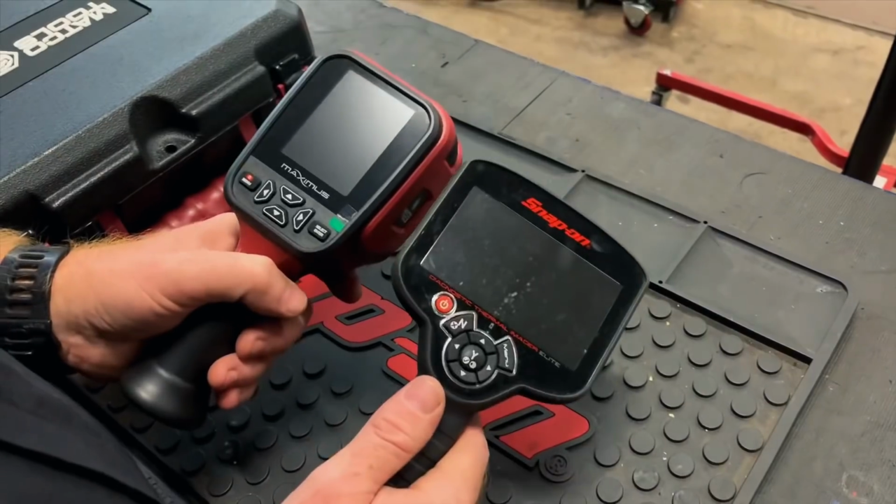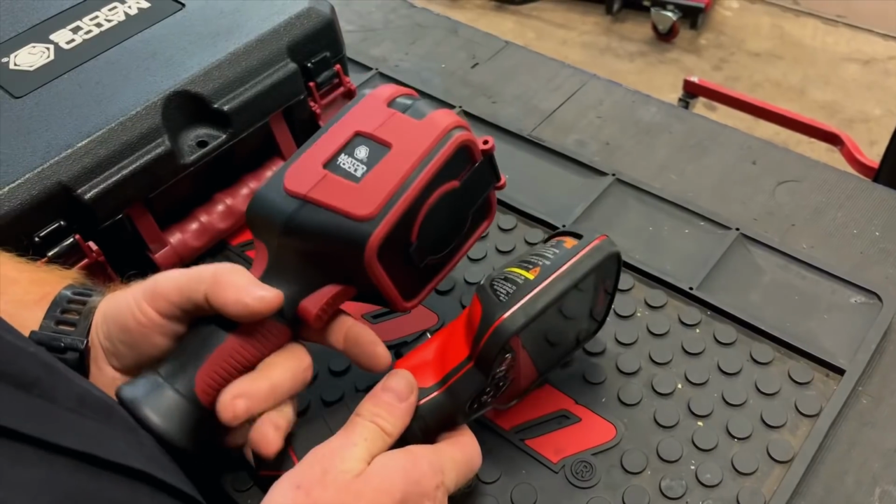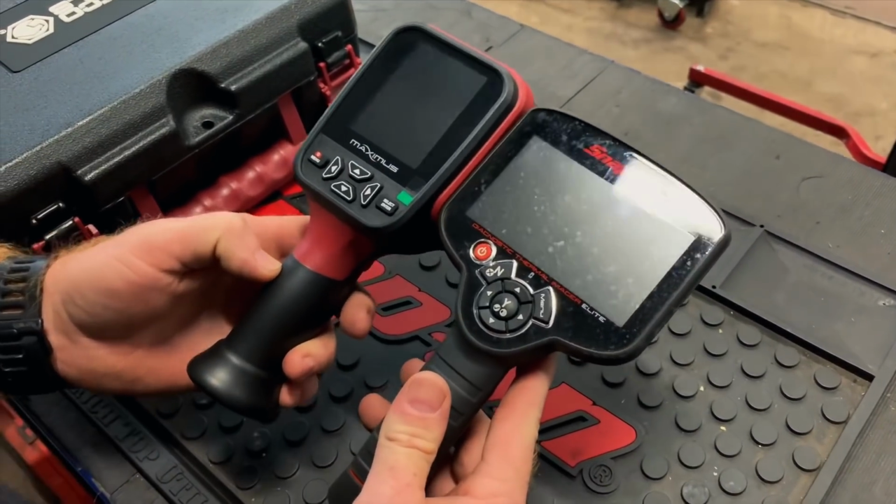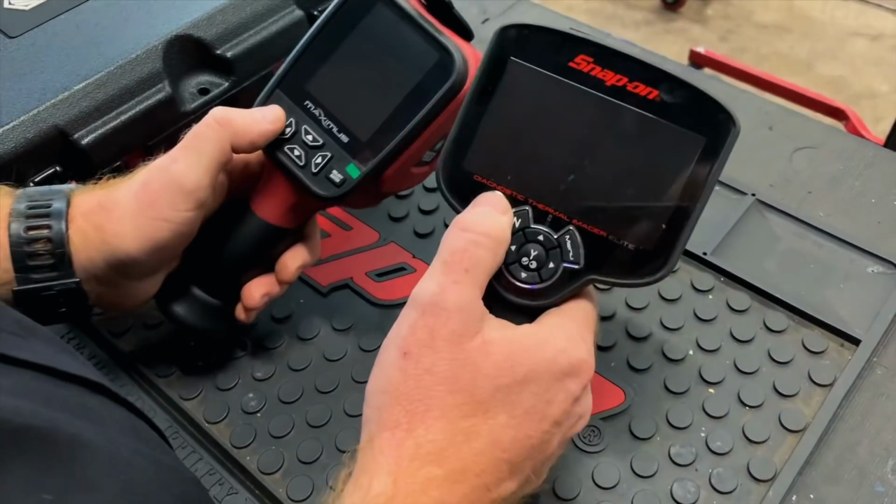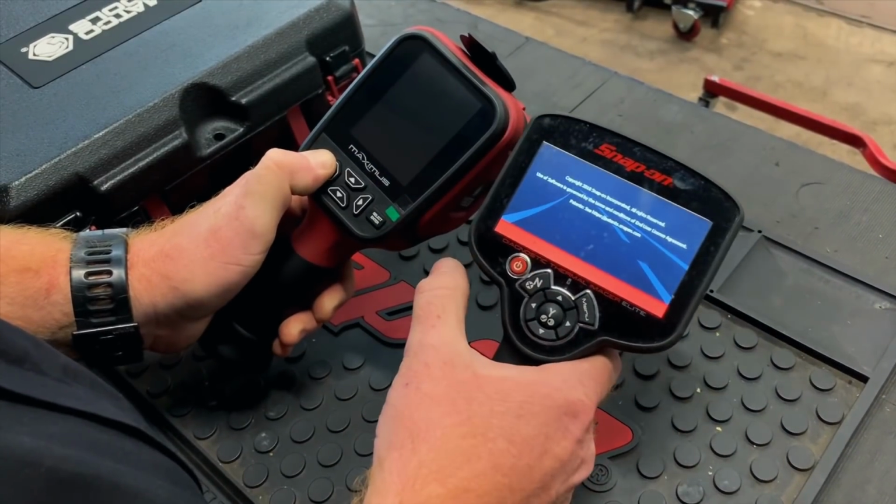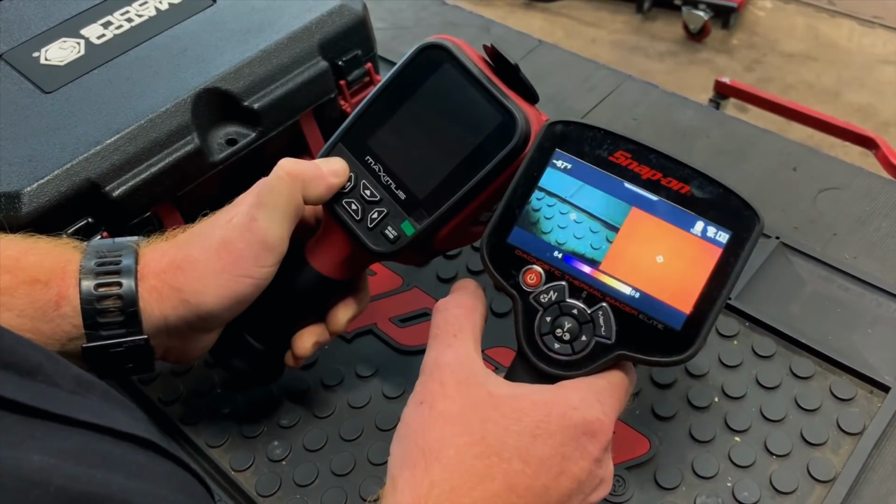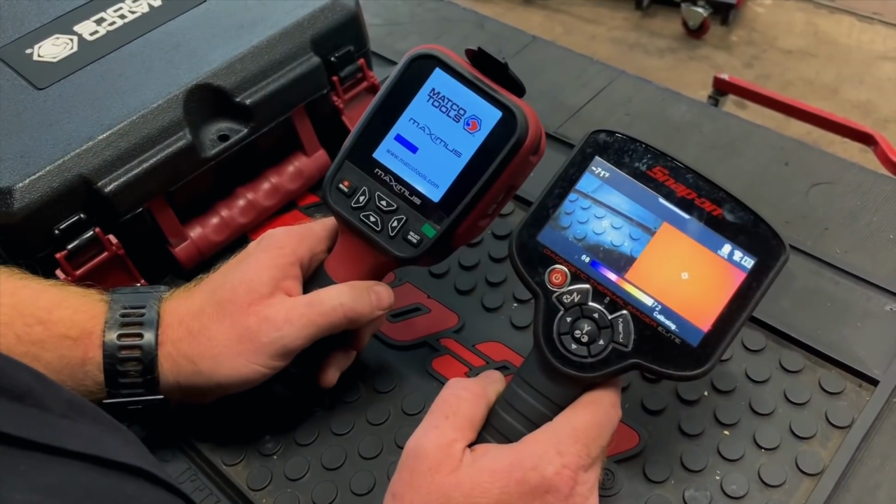All right, so there's the size difference. Like I say, we will measure them in a little bit. The Snap-on is way thinner than the Matco, and they're pretty close to the same height. So let's do a comparison. We'll start both of them at the same time and see which one fires up faster. Well, the Snap-on clearly won that race.